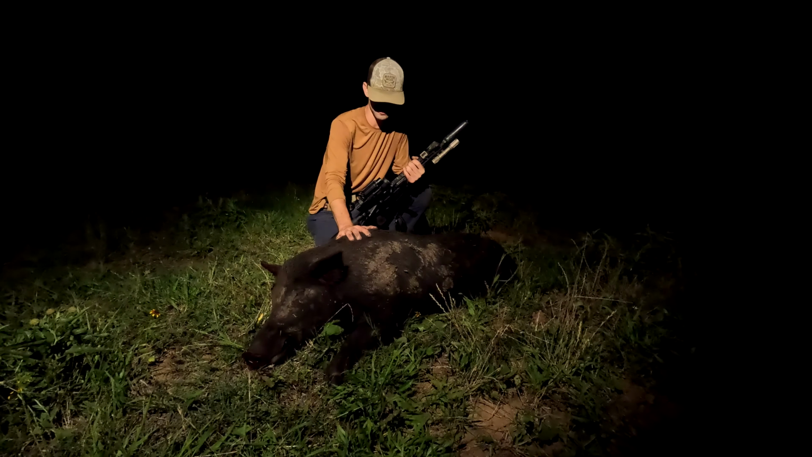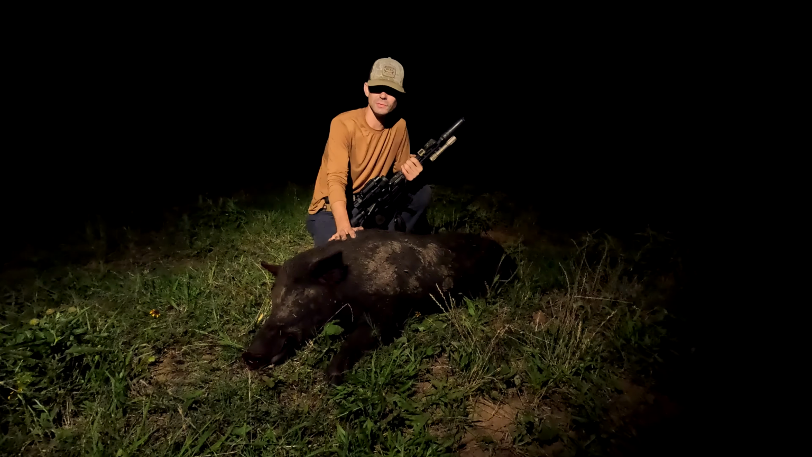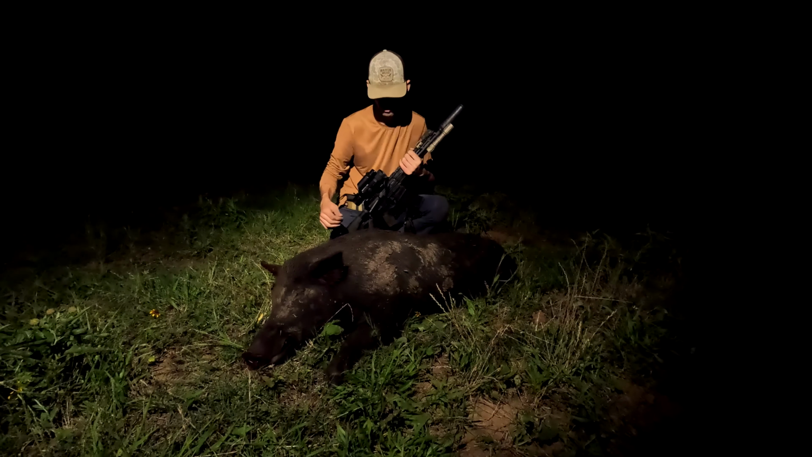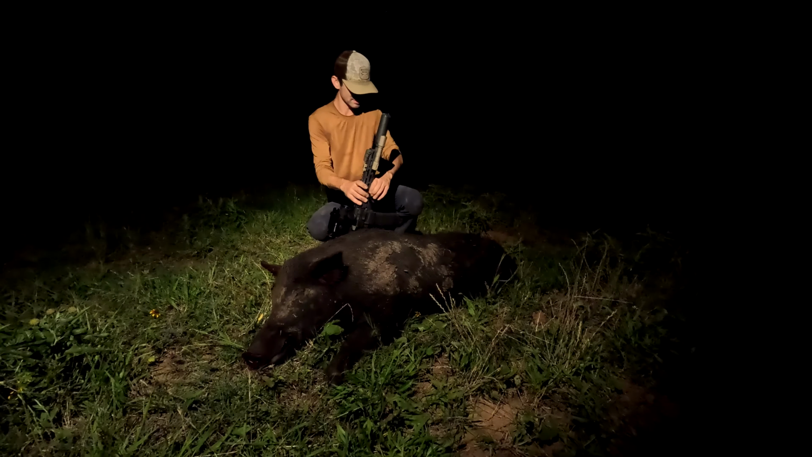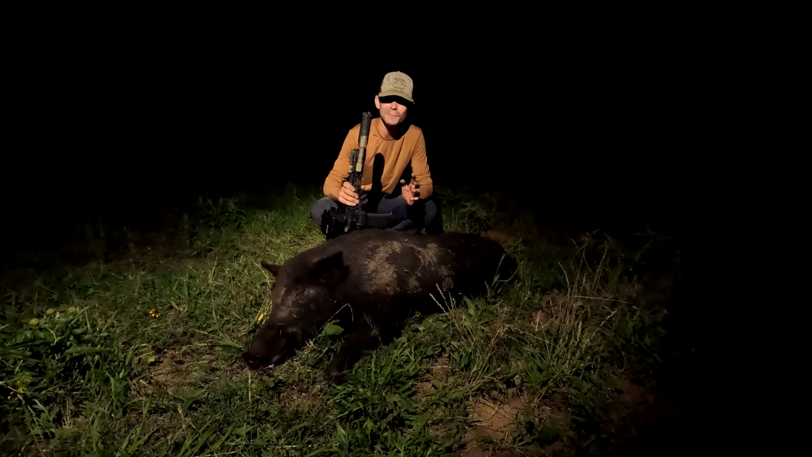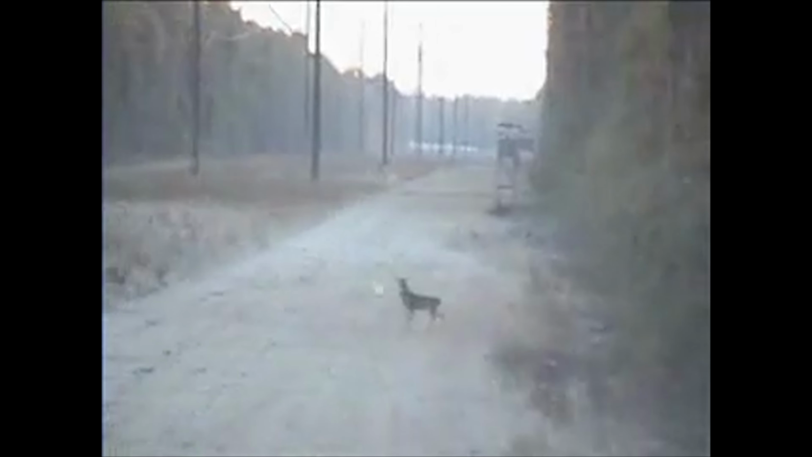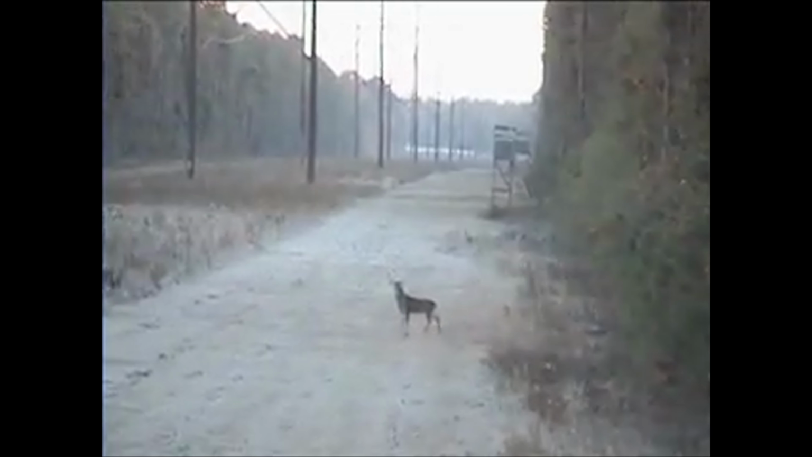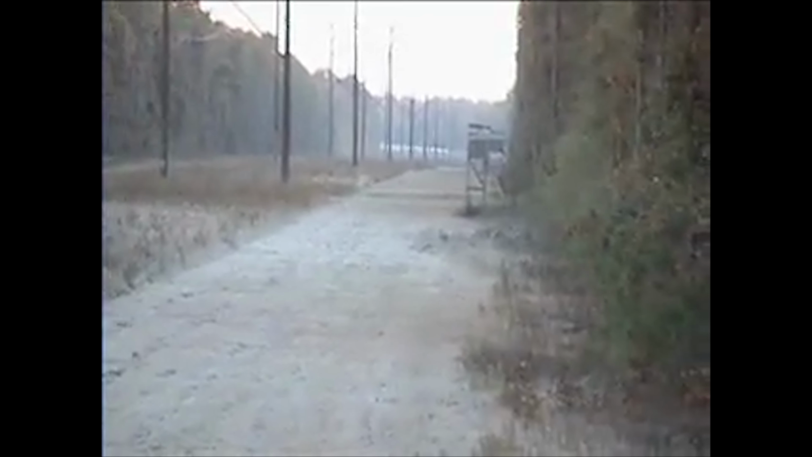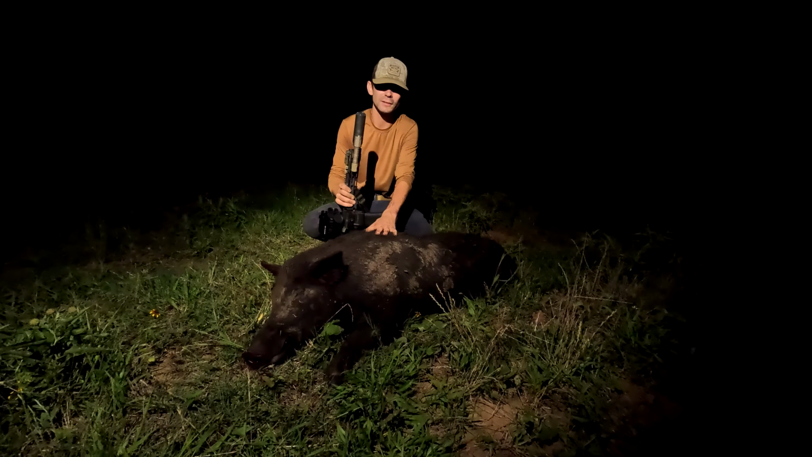So I cannot stress enough, get a quick, clean kill. That broken leg could have been from somebody shooting at it just for the heck of it from 300 yards. They don't know where they're going to hit. Or maybe, you know, you see people who are not qualified to be out there shooting a living animal all the time, and they just completely whiff 3-4 times. And this deer is just sitting at the deer feeder waiting to be shot again. It's the same thing. I'm getting on a rant. The moral of my story is, yeah, it's a pig, but we still want to be respectful.